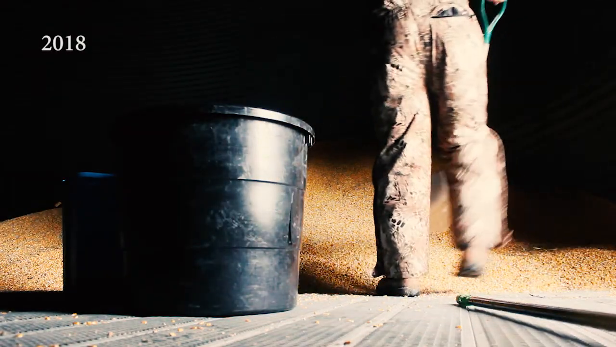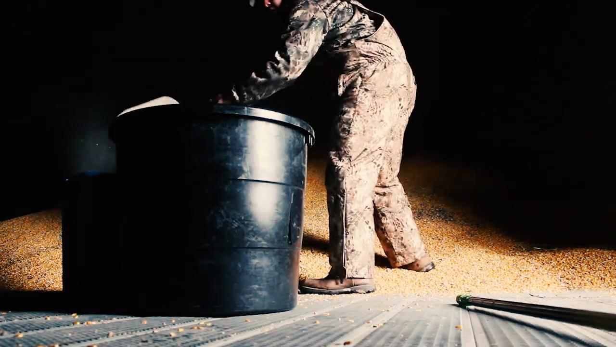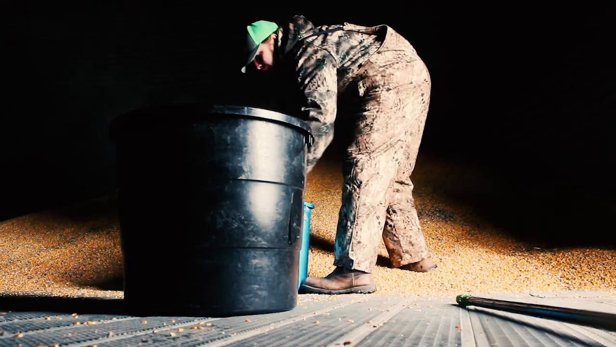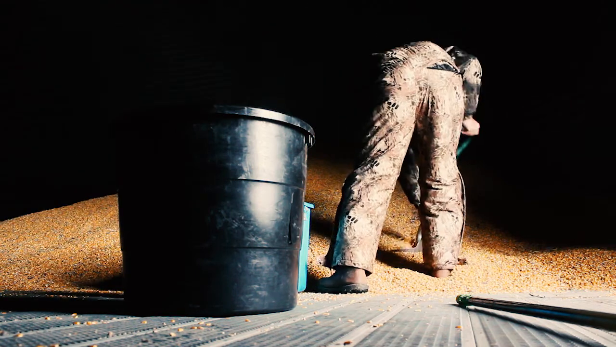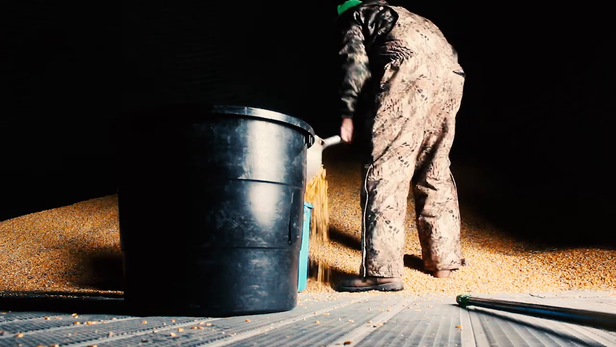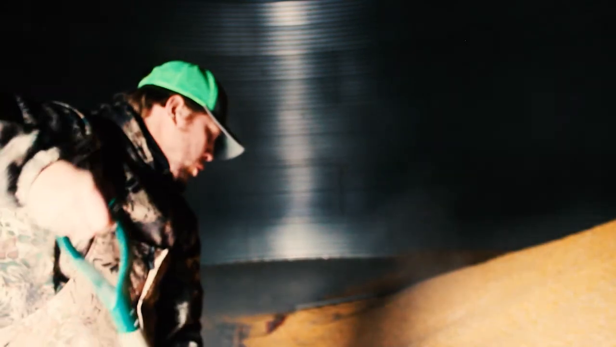Every season, the work starts over. This work is done with the anticipation of that target buck or turkey reading the script your hard work has written.